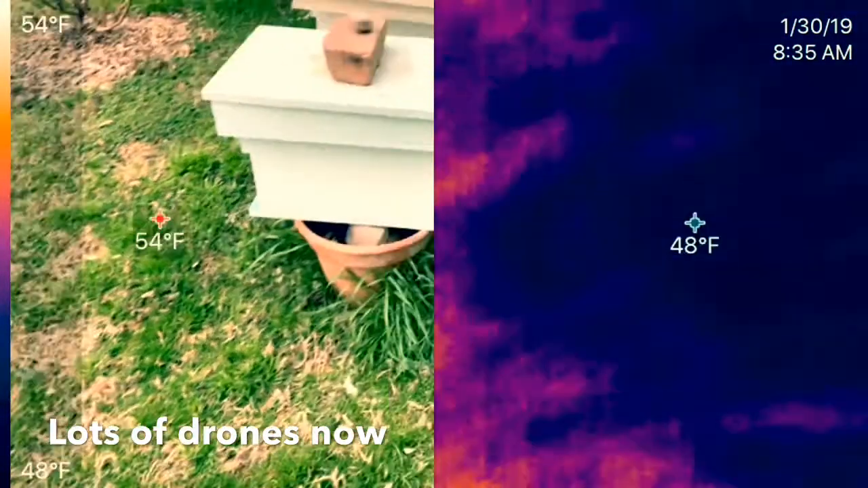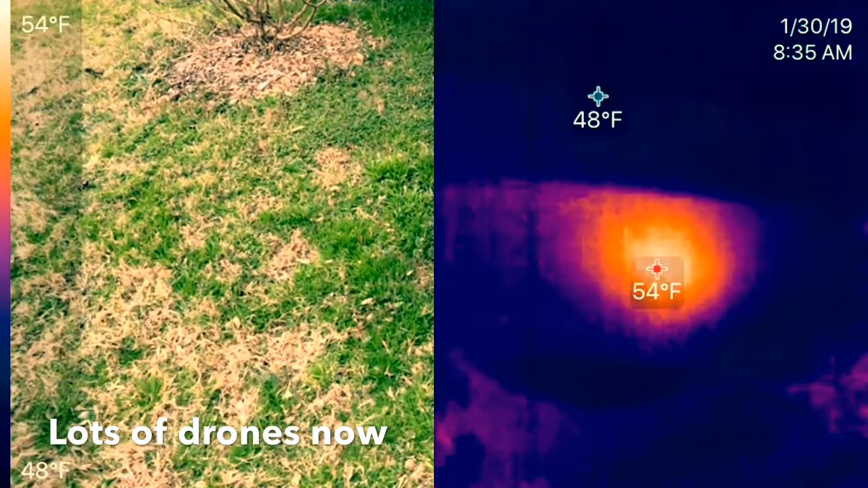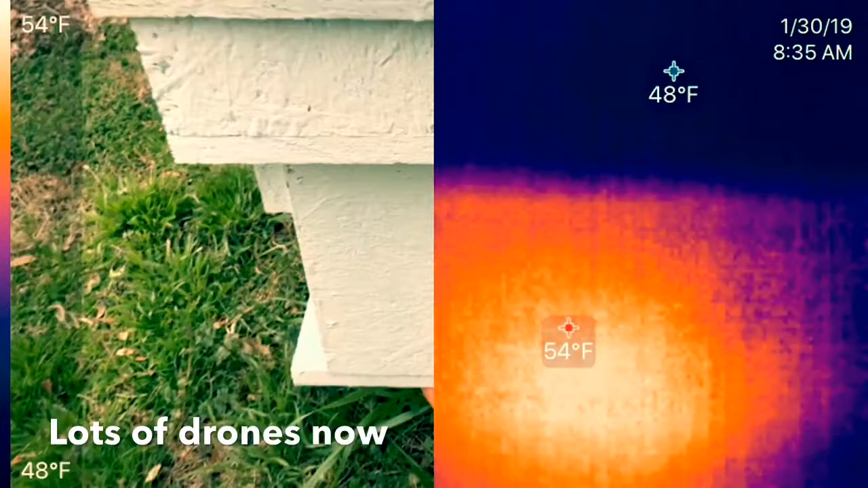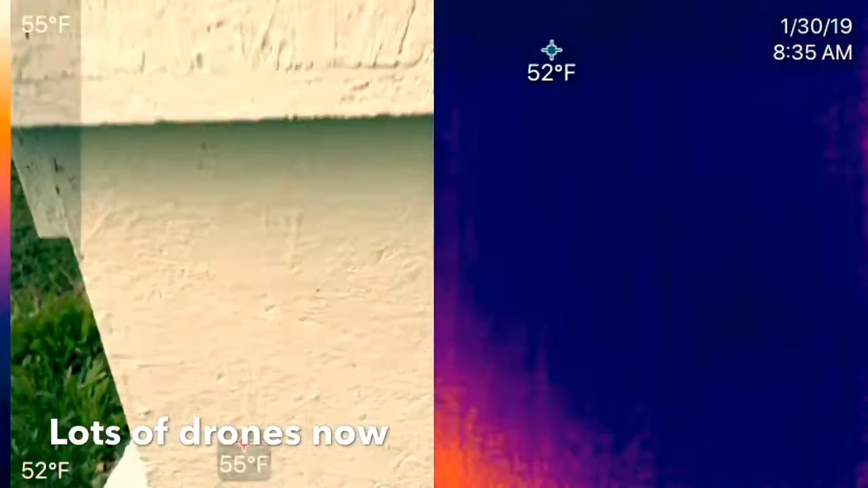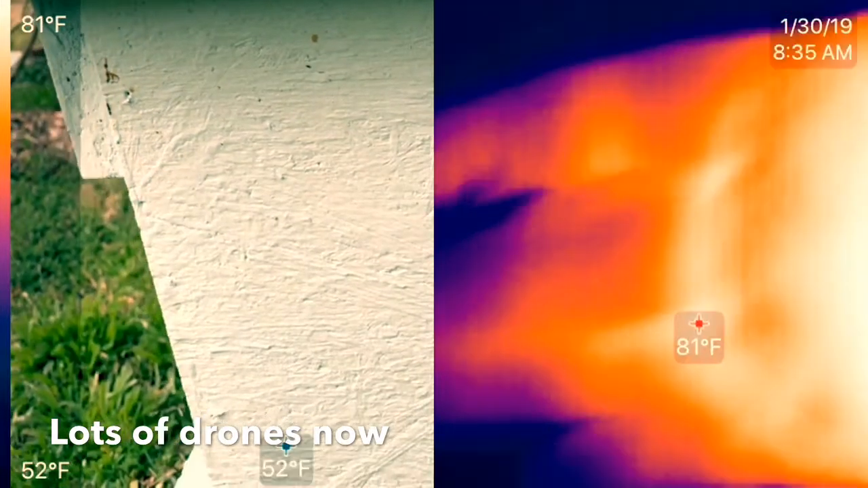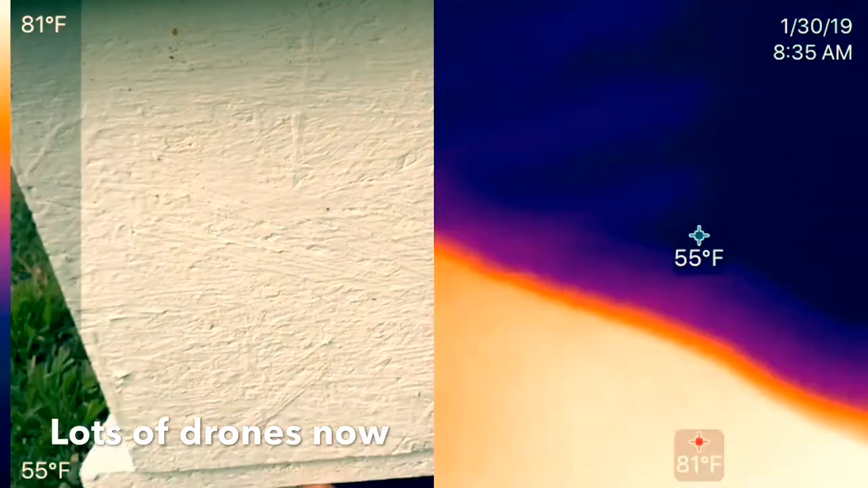So this is the first one here in the row, and it's showing that cluster is at 54 degrees. I want to see if I can feel the... I really can't feel any of the heat on the side, but it is chilly out here.